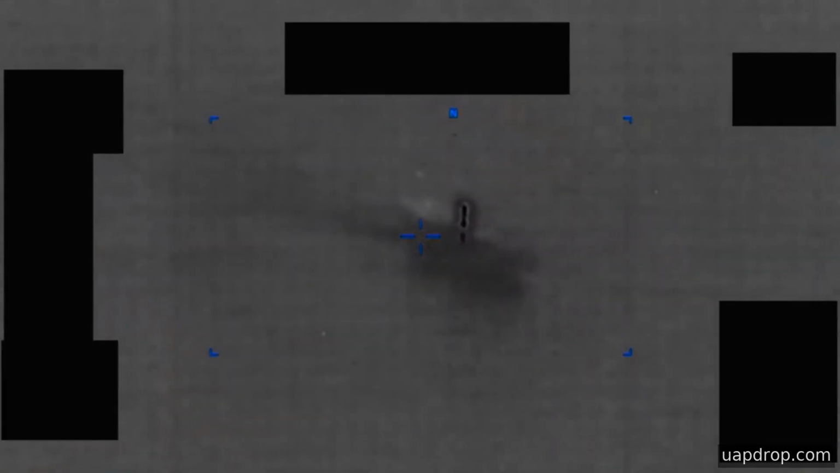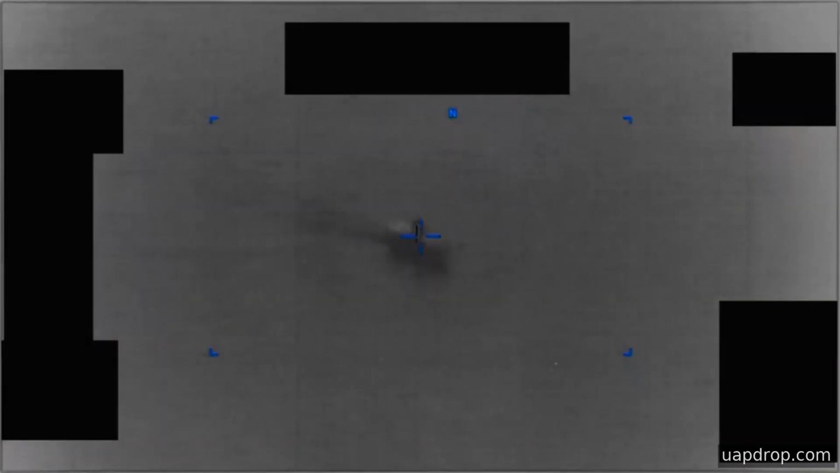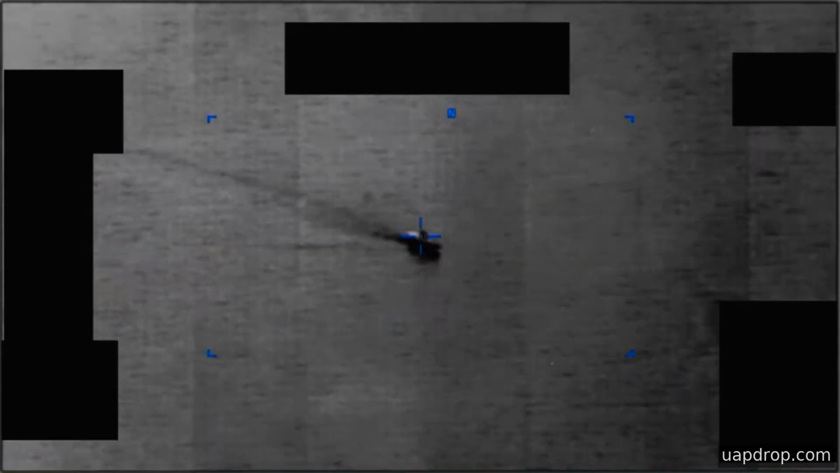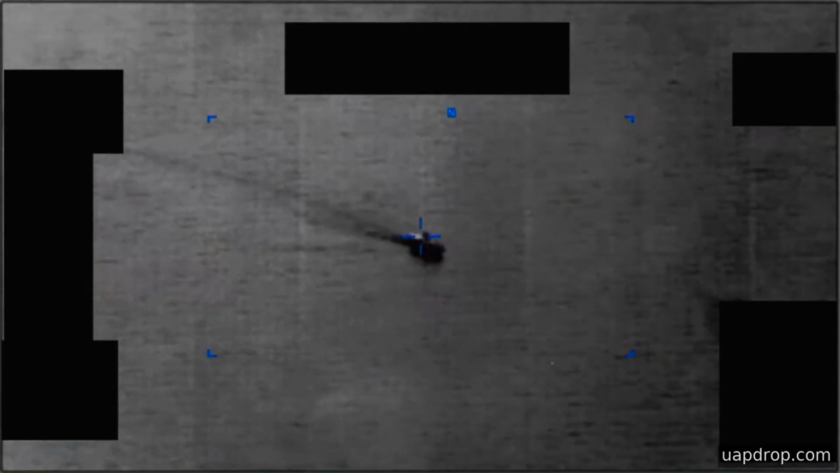For the remainder of the clip, several areas of contrast enter and exit the scene, while the sensor remains focused on the object that appeared second. The imagery is monochrome and shaped by the infrared sensor response, so contrast and movement are the primary cues for the viewer rather than color or fine surface detail.